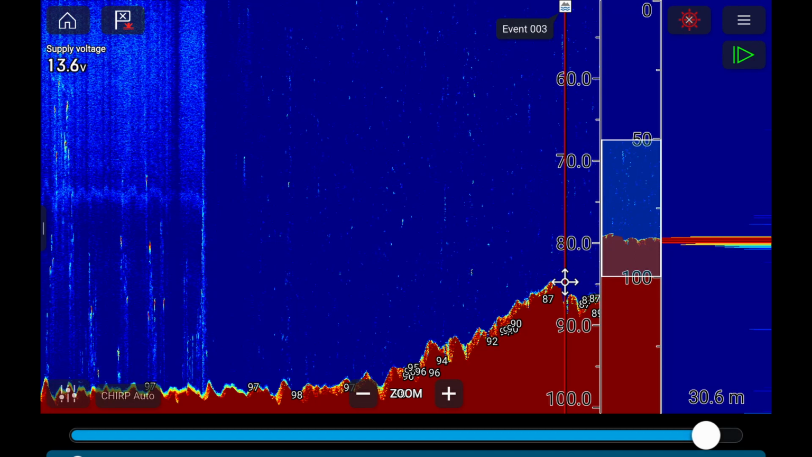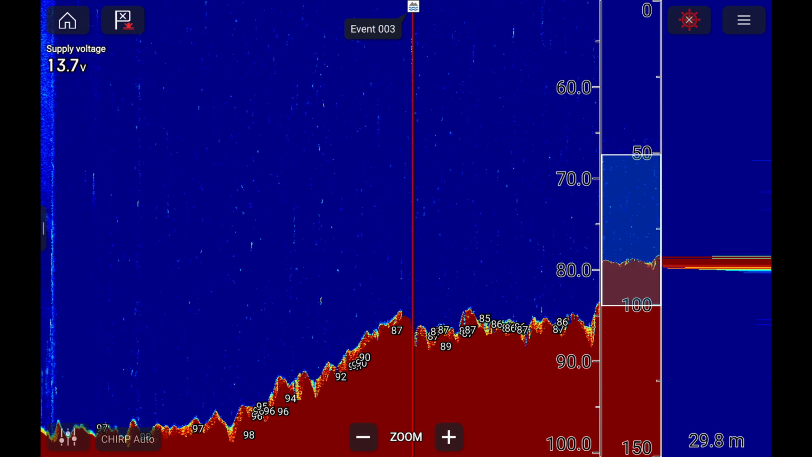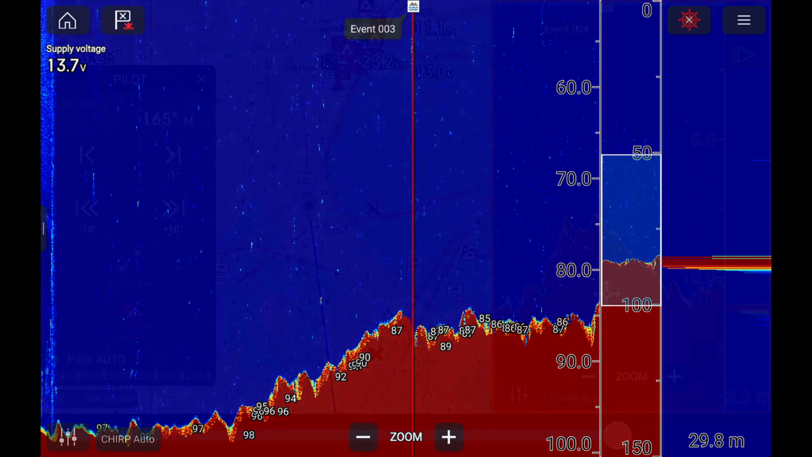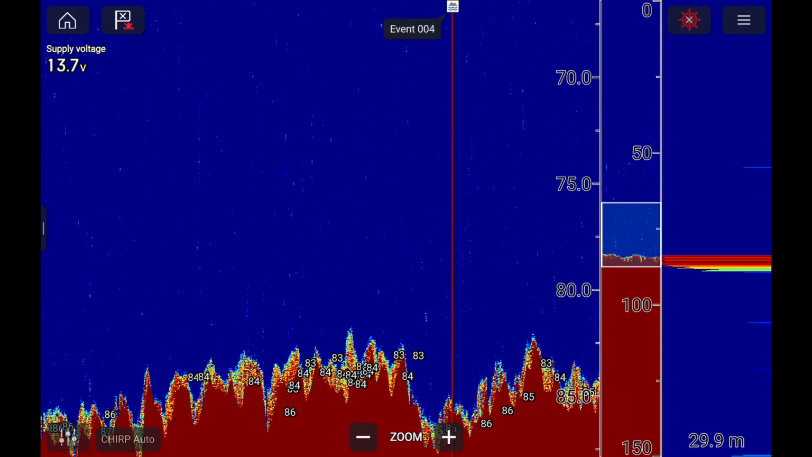I have the standard RV100 side vision 3D down vision transducer on board, and I also have the AMR TM265 1 kilowatt chirp transducer plugged into the other socket. The Raymarine unit is smart enough when I'm in 2D sonar mode to determine which one of those gives the best picture and just use that automatically. I thought that was a really nice feature. It saves me having to juggle around swapping between transducers all the time, and it seems to work just as well as I could do it myself.